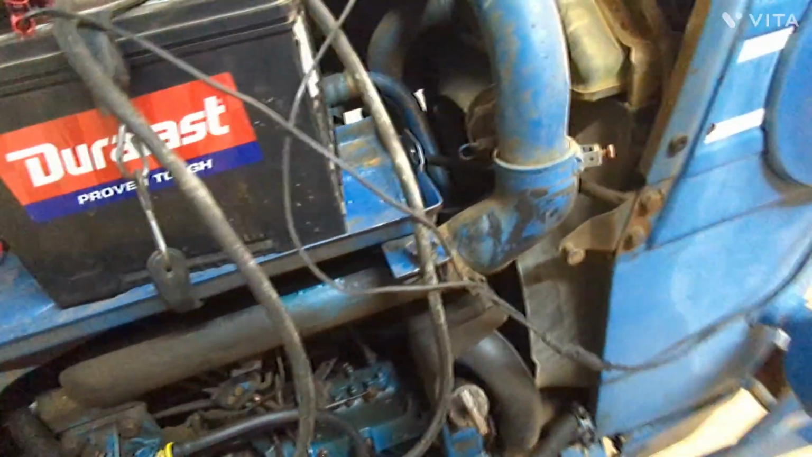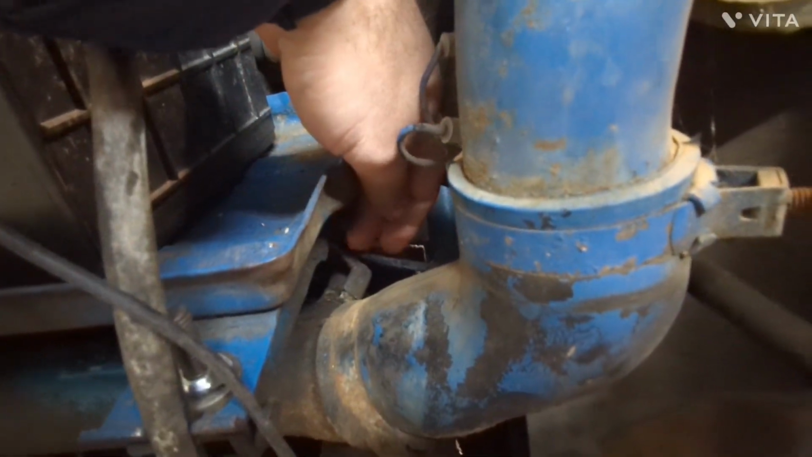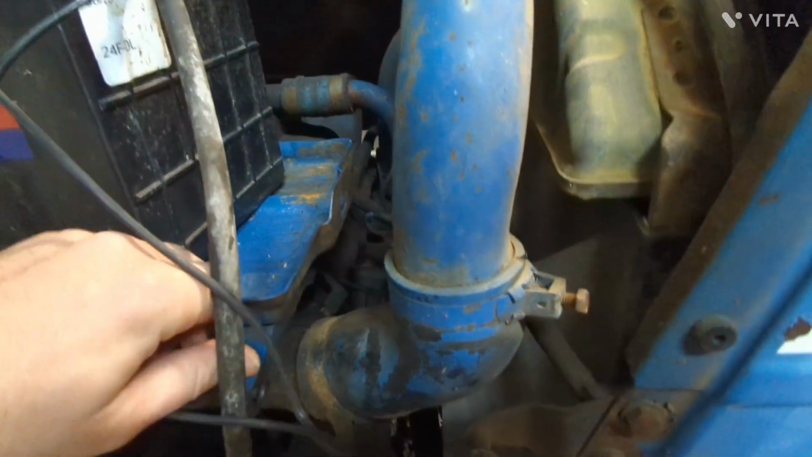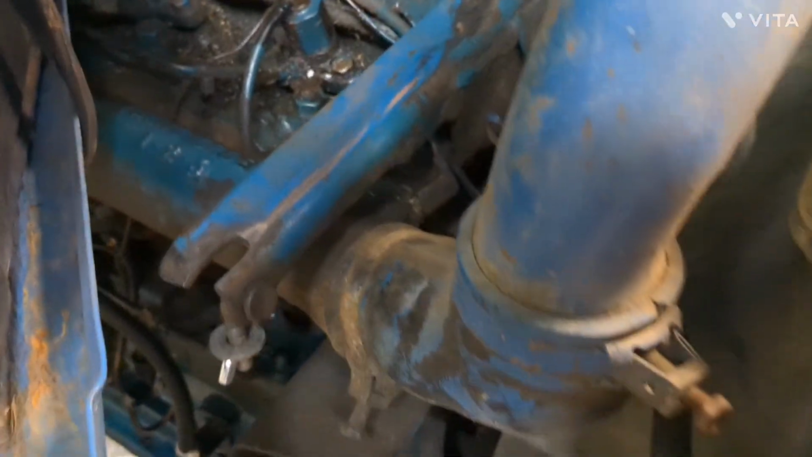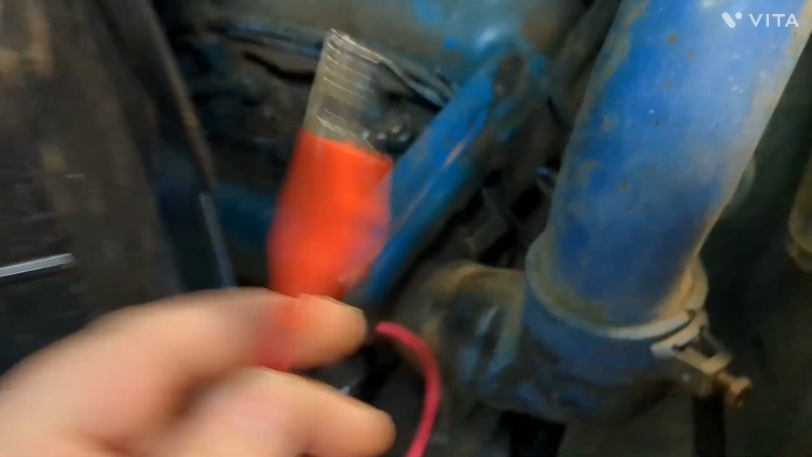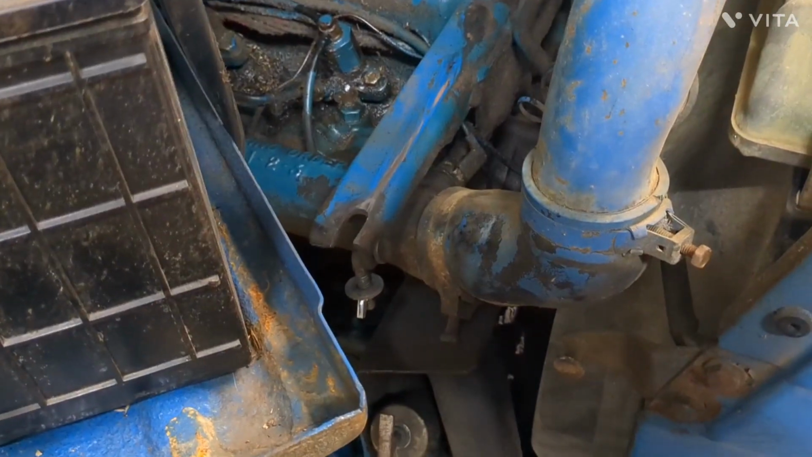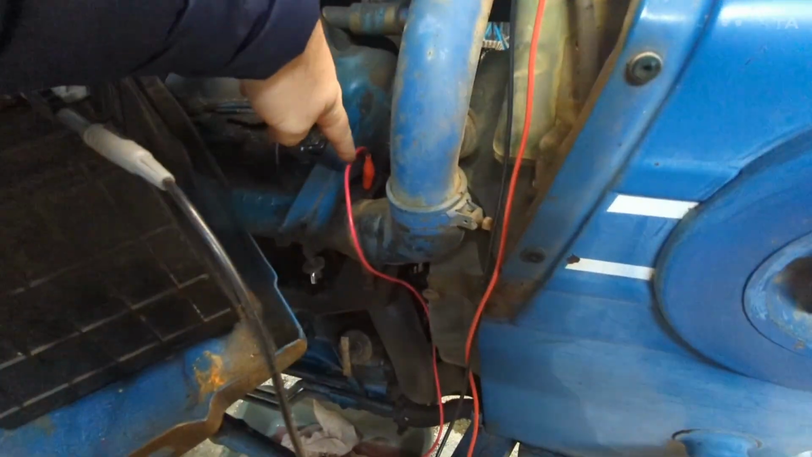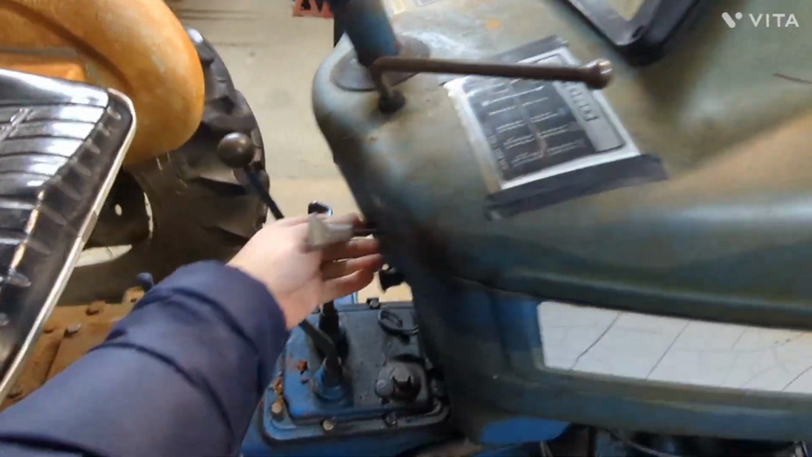And while I was working on that, I was looking at this manifold heater thermostat, and I don't think mine is actually hooked up. It's got a fuel line that runs to it, and then also a power connection right here. So I'm gonna put this alligator clip on and see if it's getting any voltage. Hooked up my voltmeter to this alligator clip. I'm gonna see if I can get it to turn on.